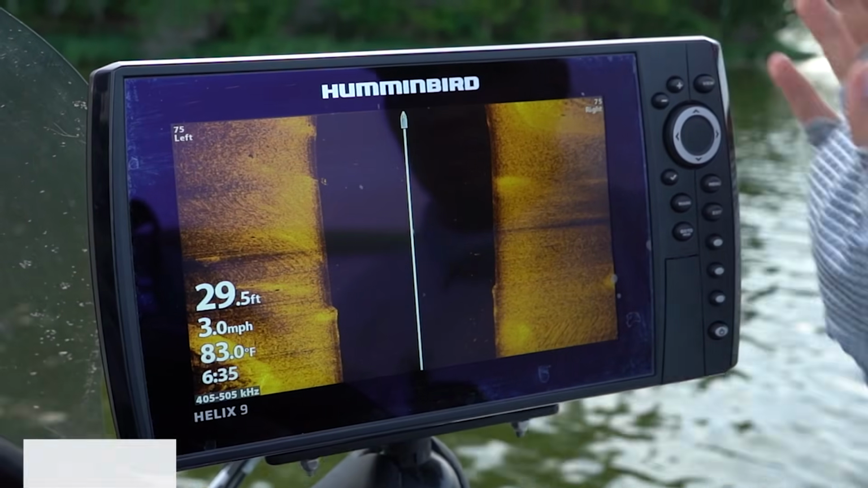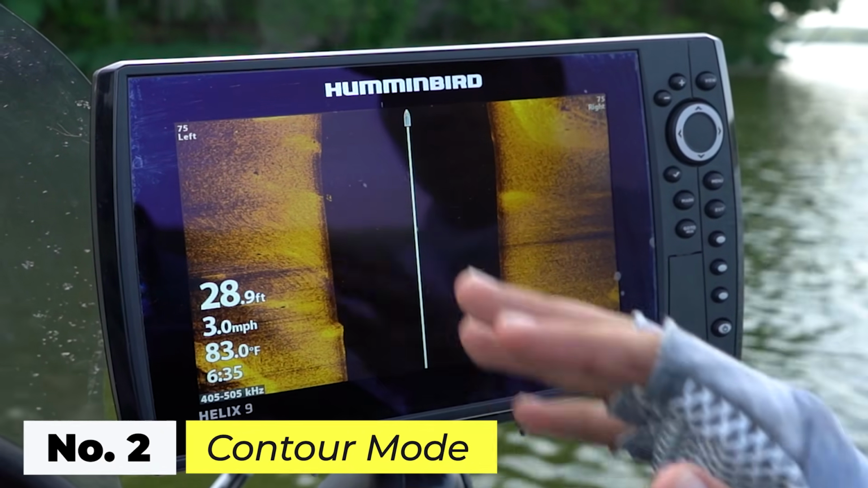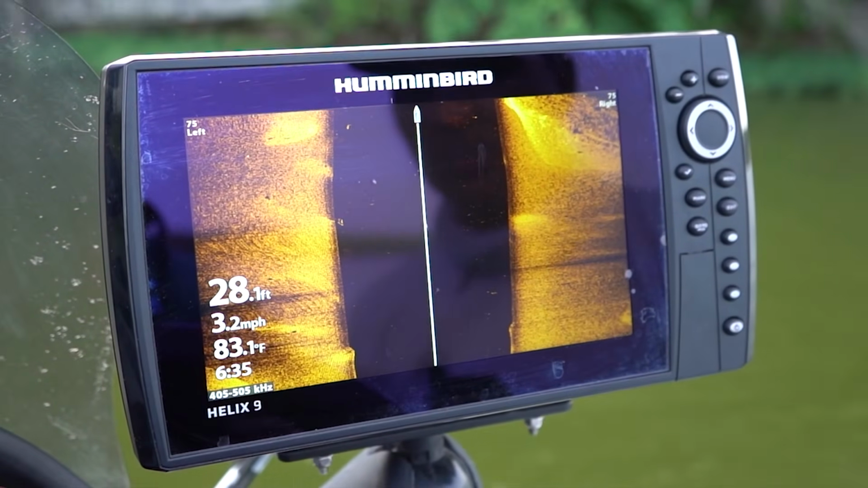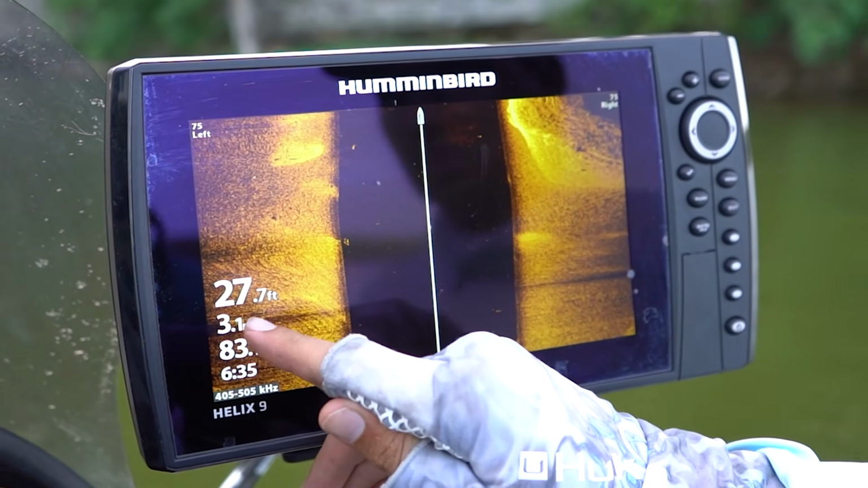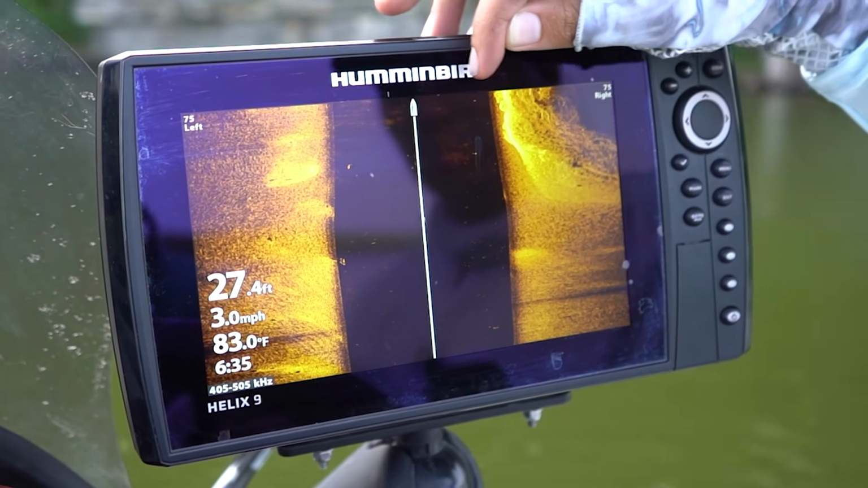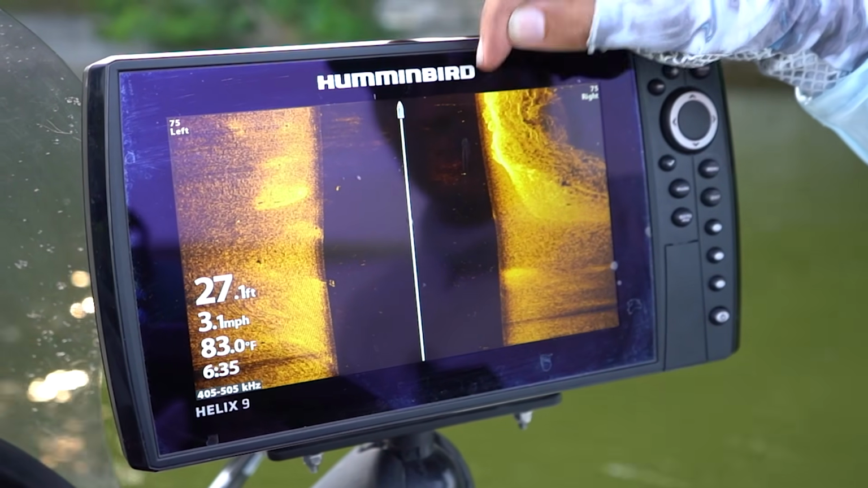The next feature is going to help a lot of guys who are struggling with understanding their side imaging. One thing a lot of guys get confused about when reading a side imaging image is that this black space in the middle of the screen is actually the distance between the bottom of the boat and the bottom of the lake. For example, we're in 27 feet of water right now, and we actually have 27 feet between this boat icon and where the color starts. That is the water column between the boat and the bottom of the lake.